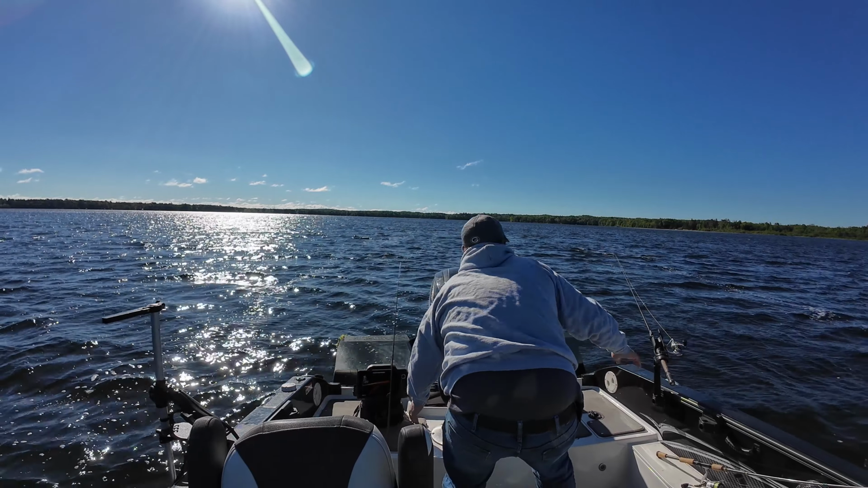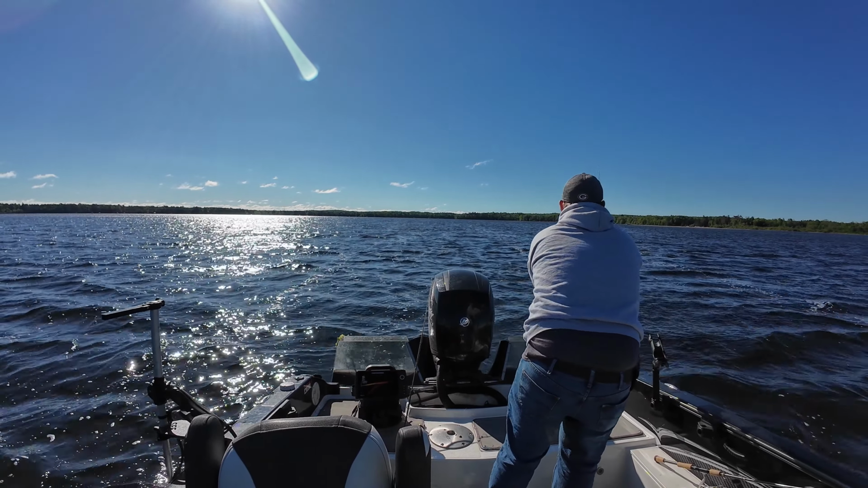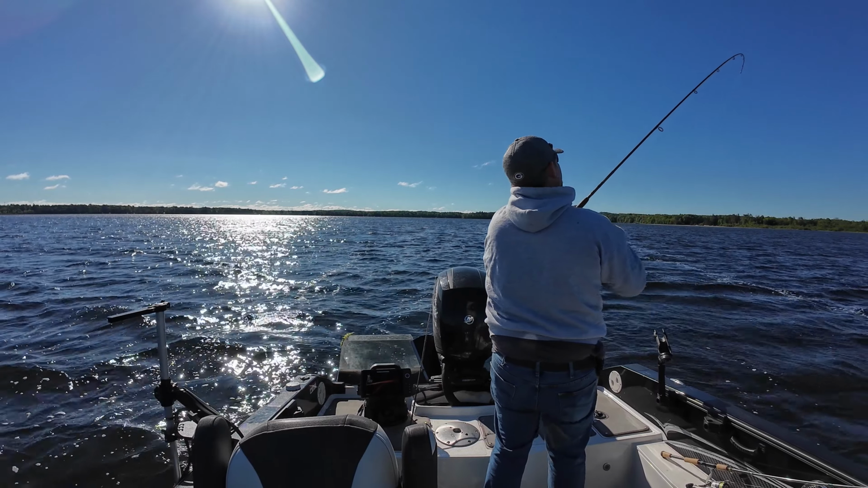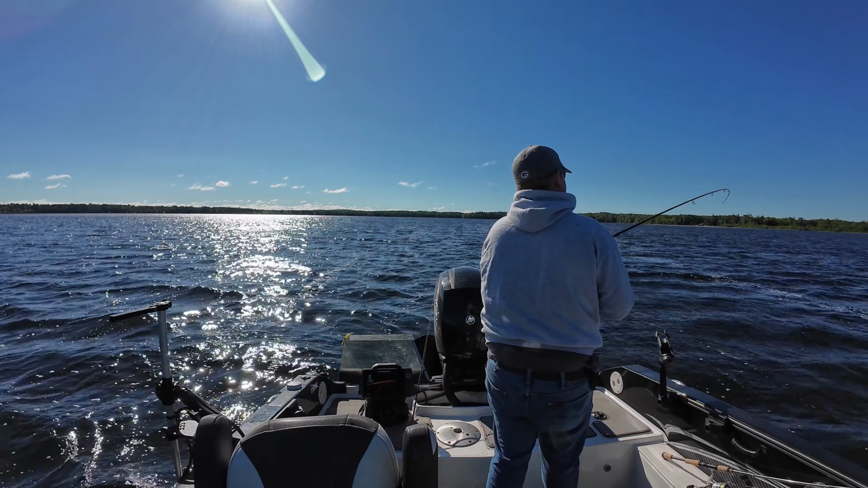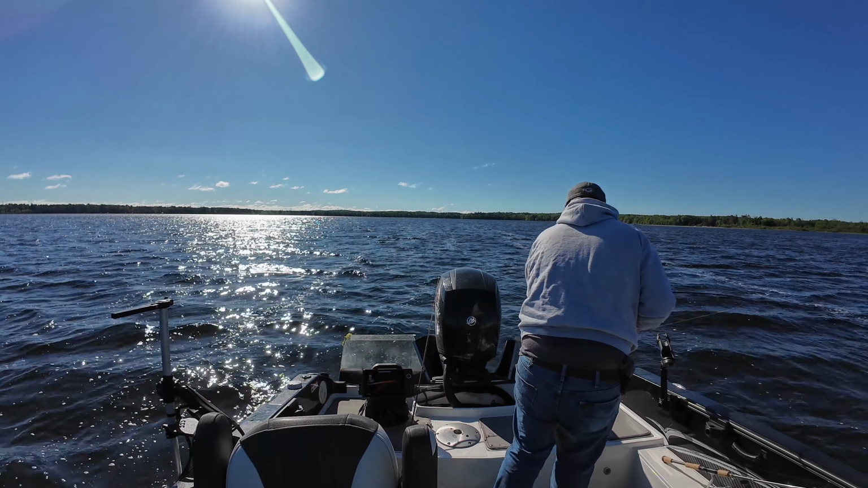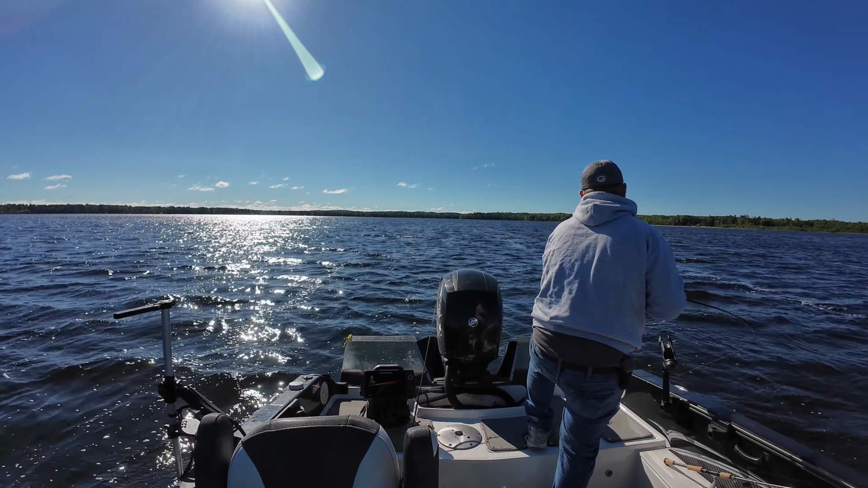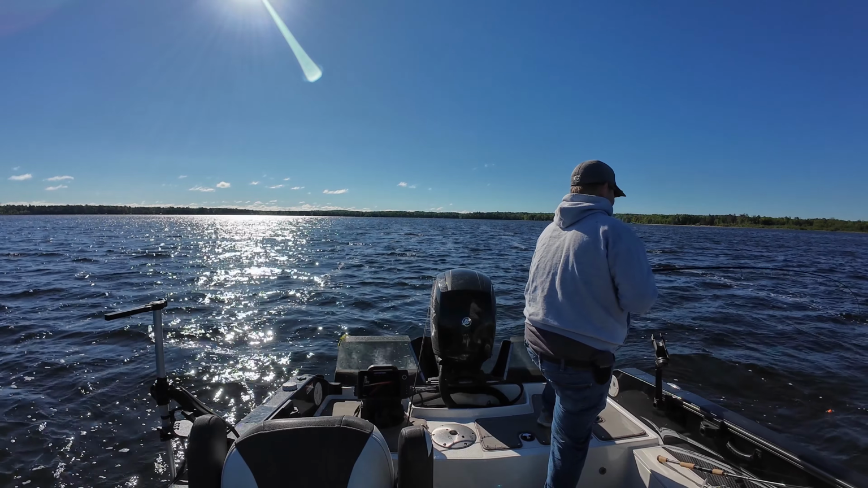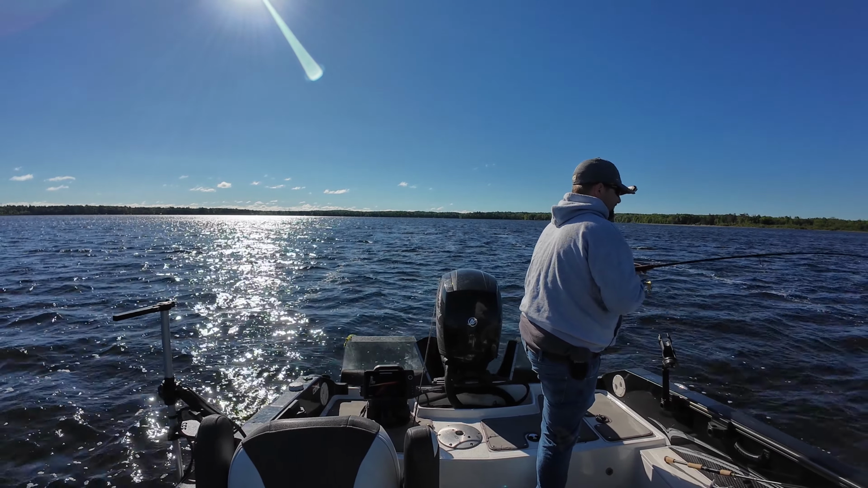Bobber down. Bobber down. There he is. This one feels like a pretty decent one. This one seems a little bit nicer than the last two.